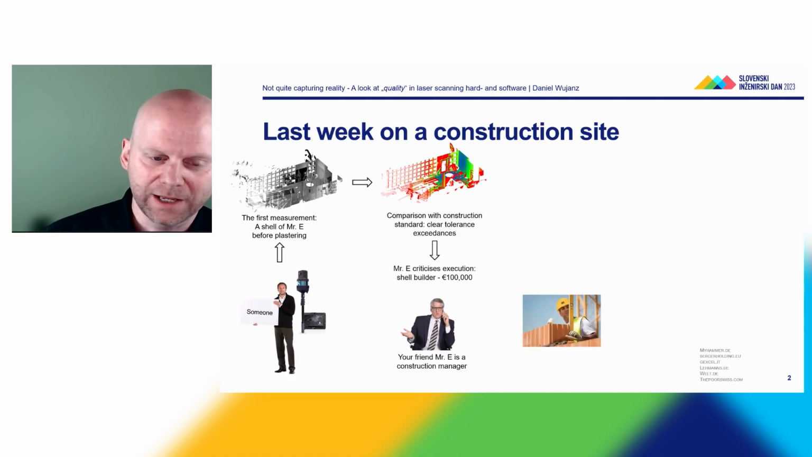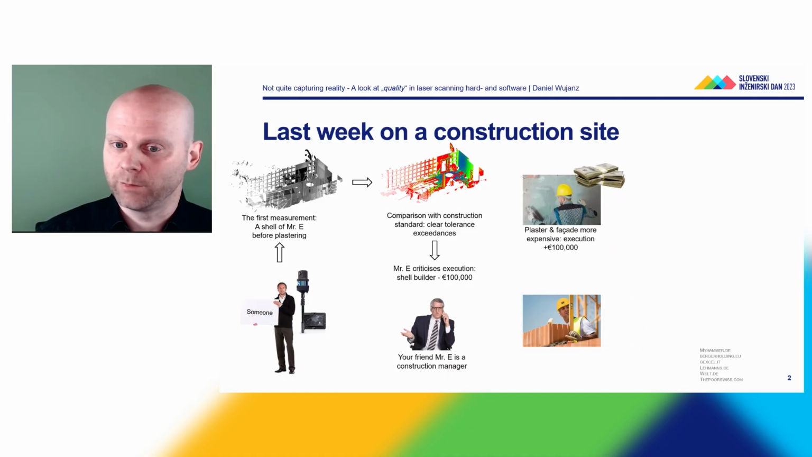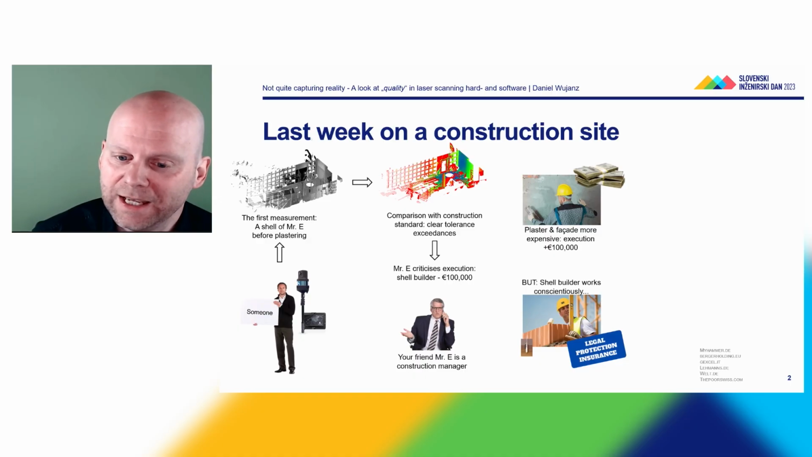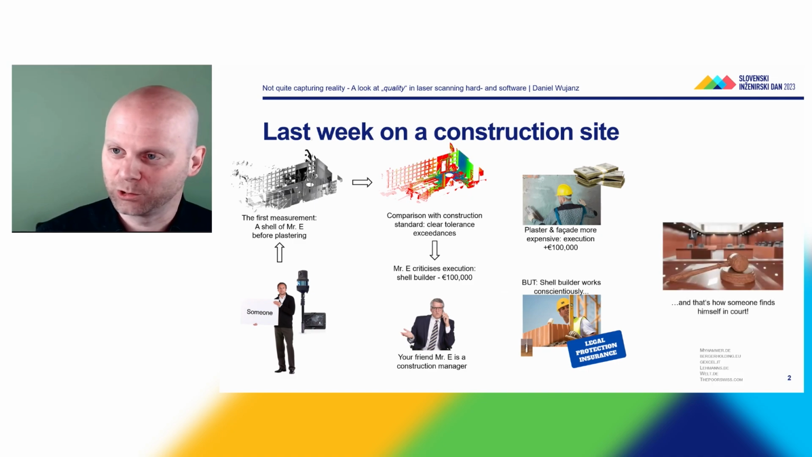And he said, look, okay, I then go to the shell builder and I subtract 100,000 euros off his contract. Because if you get a wavy shell, it takes much more effort in terms of plastering, you need more material, it is more labor intensive, and hence the 100,000 euros that I take from you go to the plasterer. The problem for Mr. E was that the shell builder works conscientiously, and he had legal protection insurance. So he sued Mr. E, saying everything I did was according to standards, and thus Mr. E found himself in court.